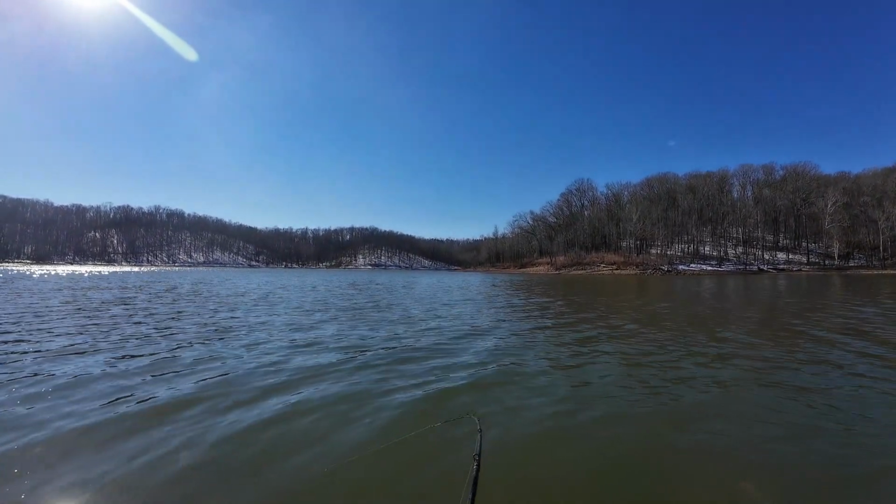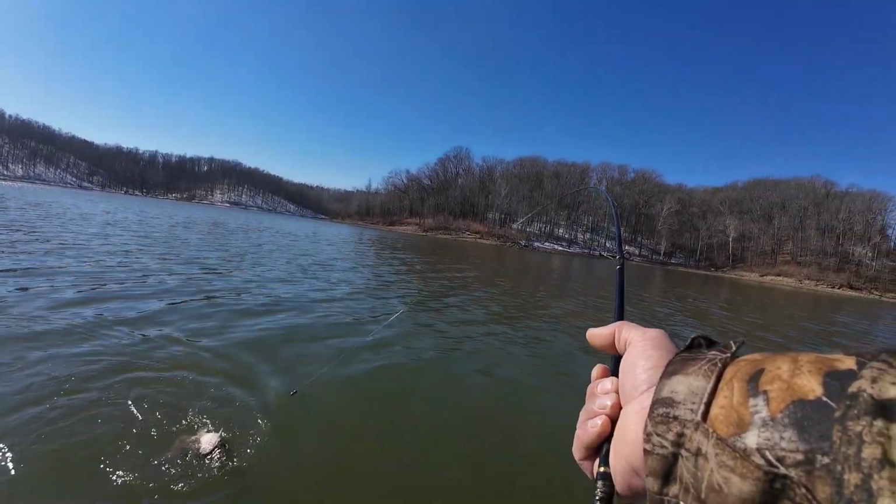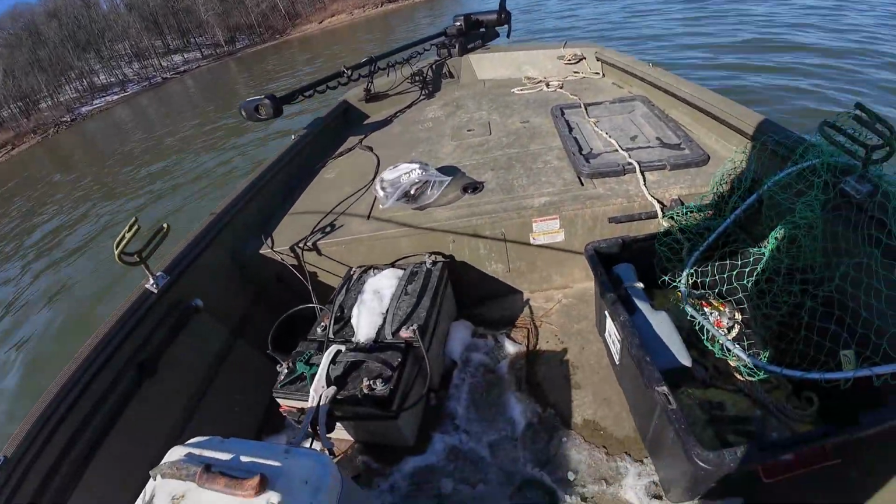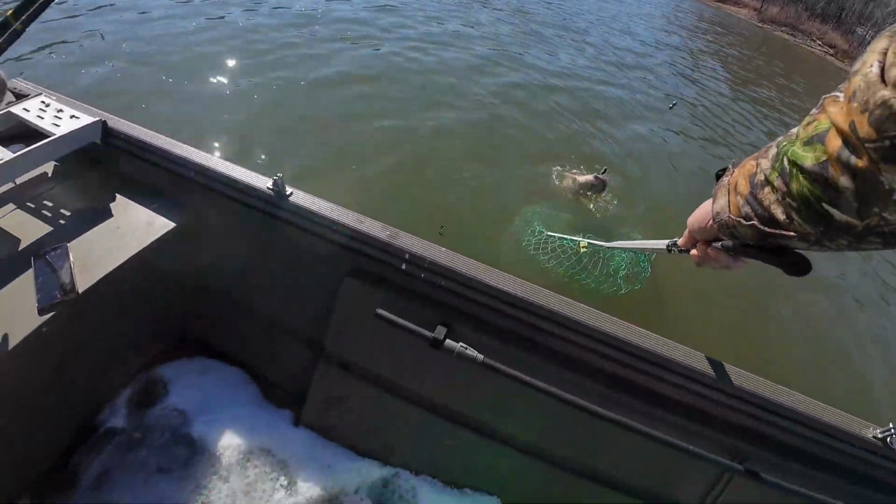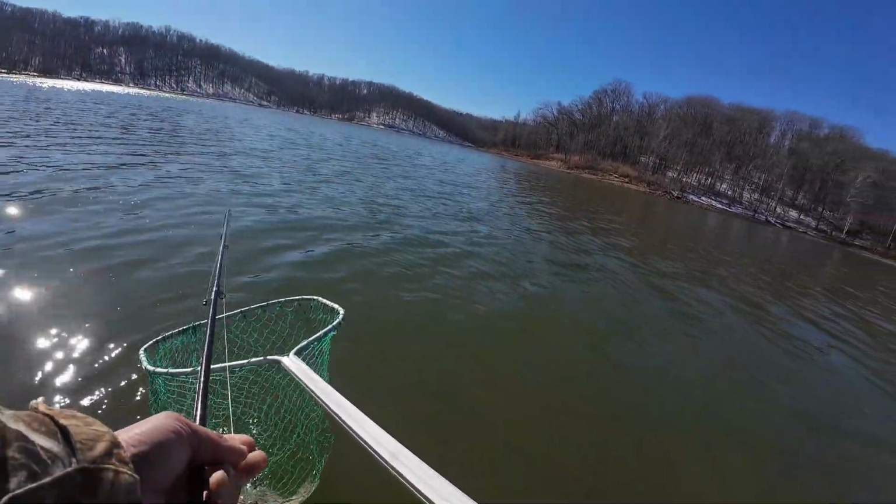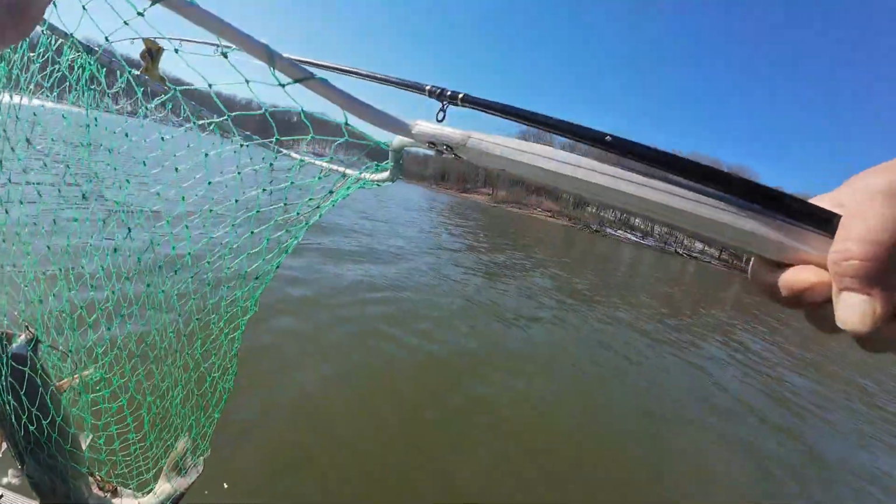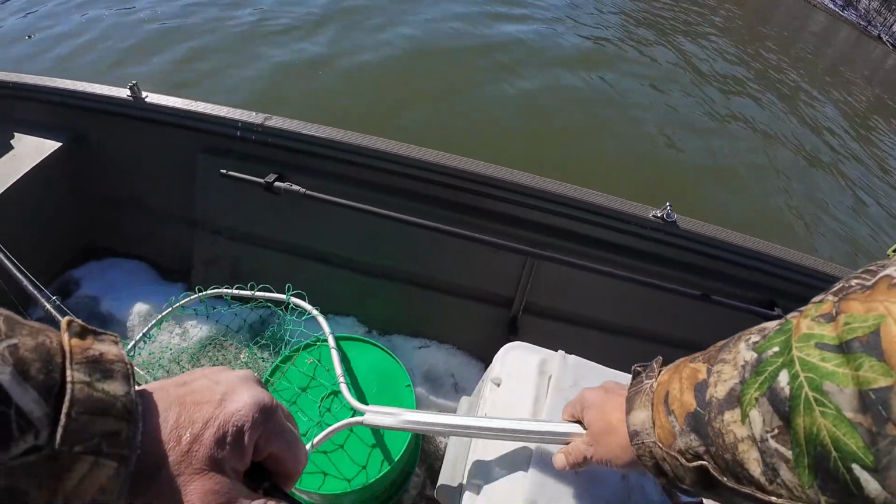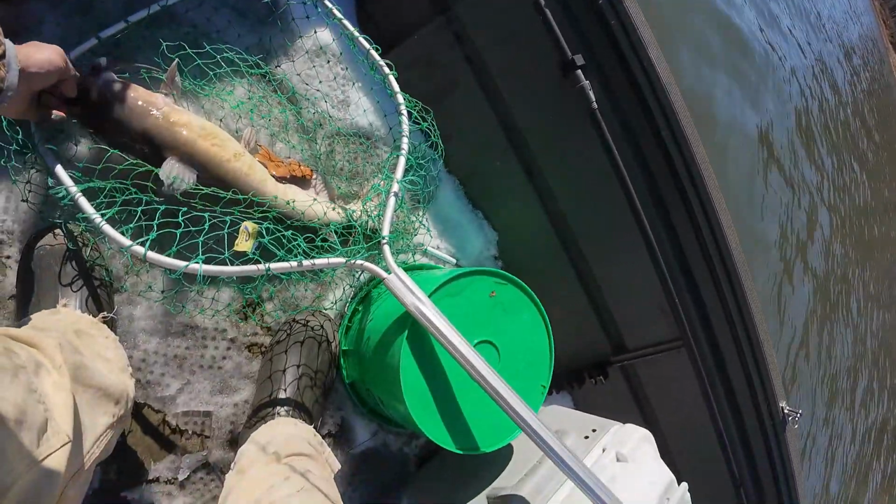It weighed 43. That one's up into the 5-pound range.